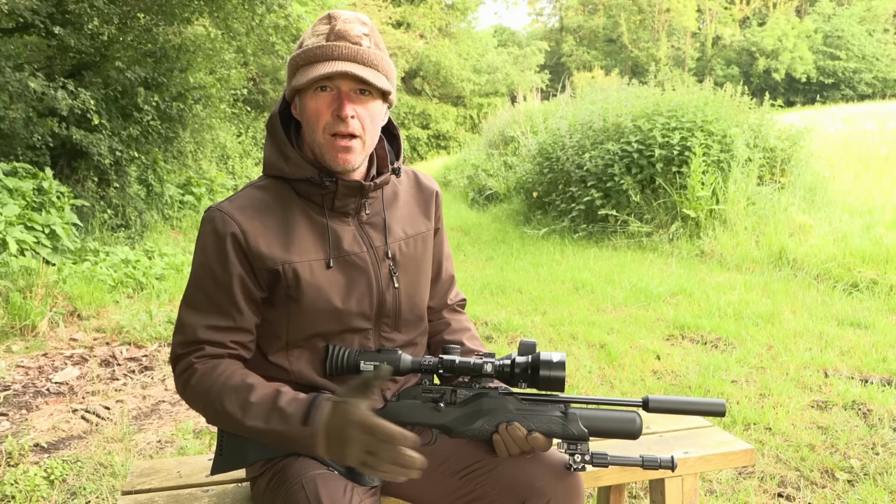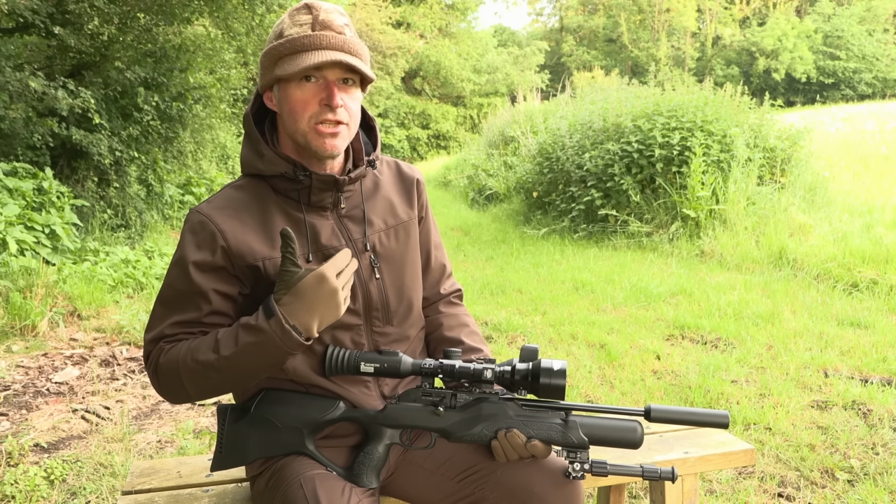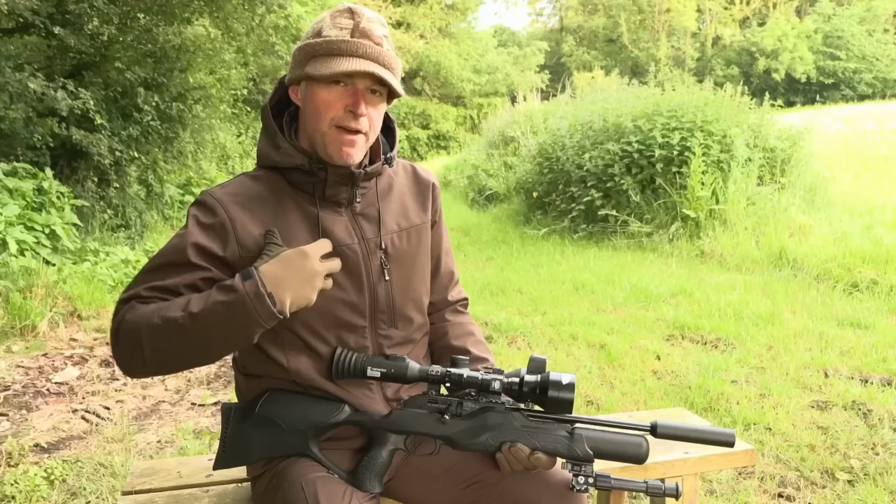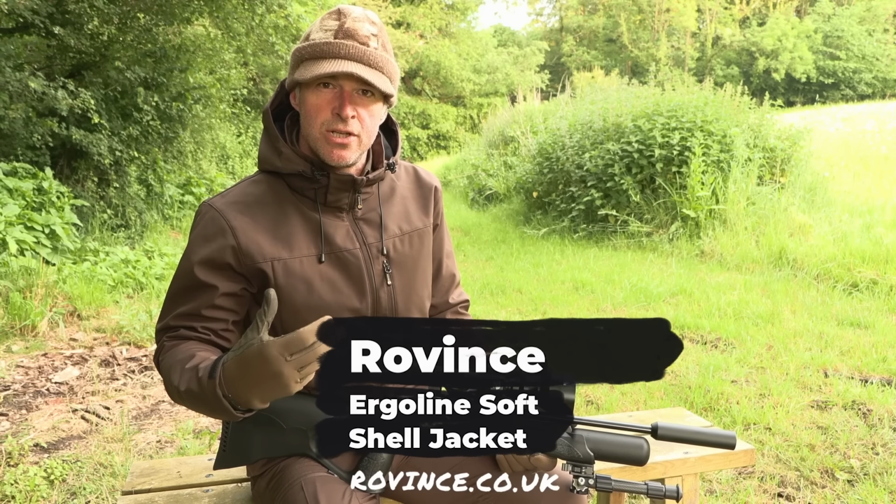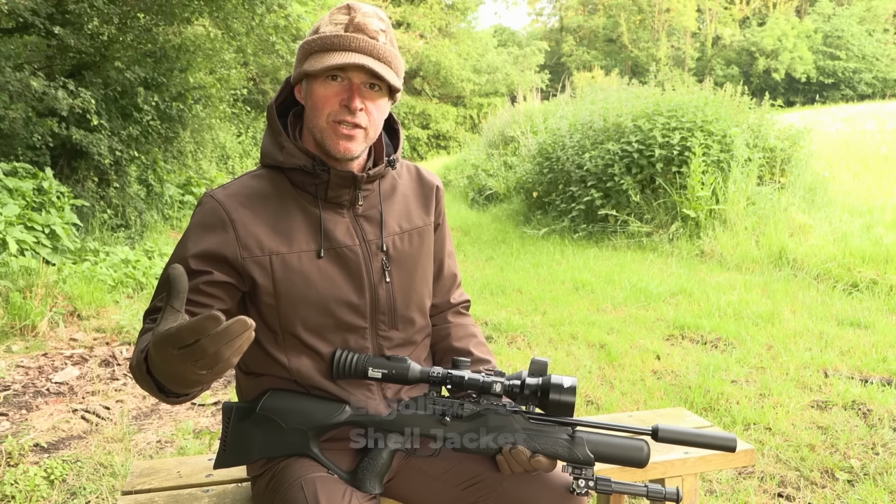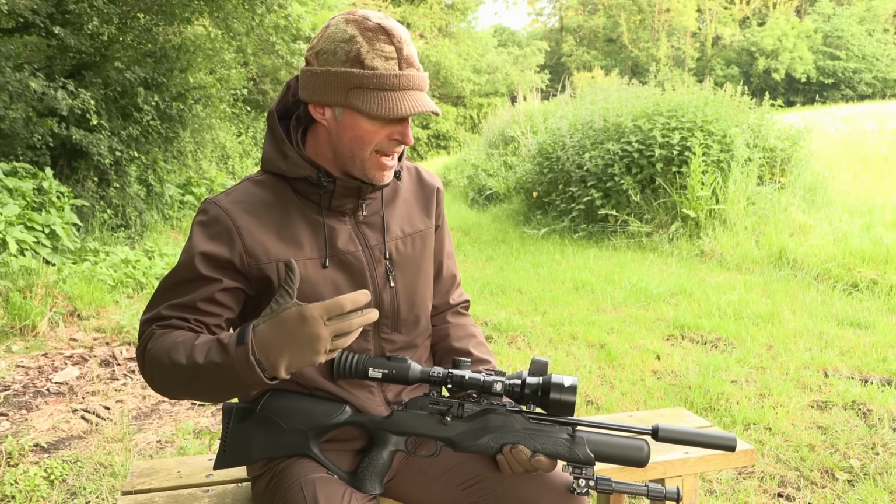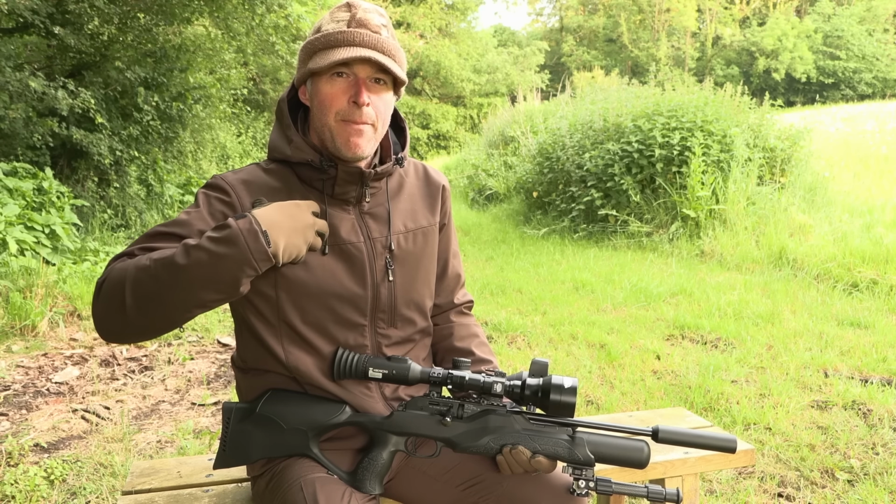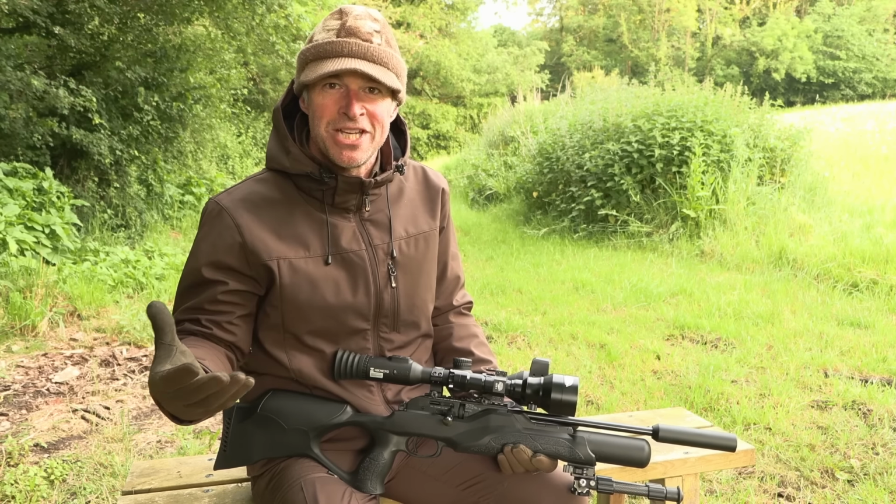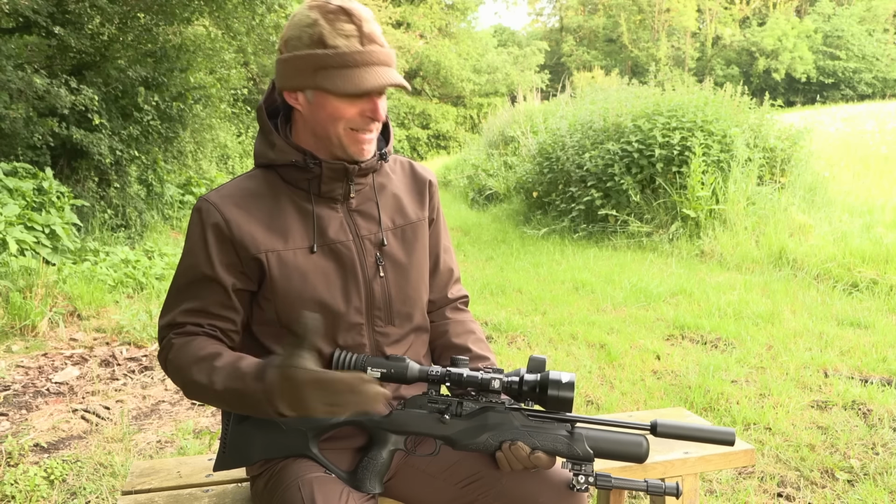Now finally, I don't often talk a great deal about the clothing that I choose to wear, but I've actually been given this jacket. It's made by Rovins, and I've been given it to try out, and the fabric is actually impregnated with an odourless tick repellent, so I think it discourages other insects too, but apparently ticks just will not want to go near it, and this repellent can withstand something like 80 cycles through a washing machine. So God, that's more washes than my shooting clothes get in probably 100 years.